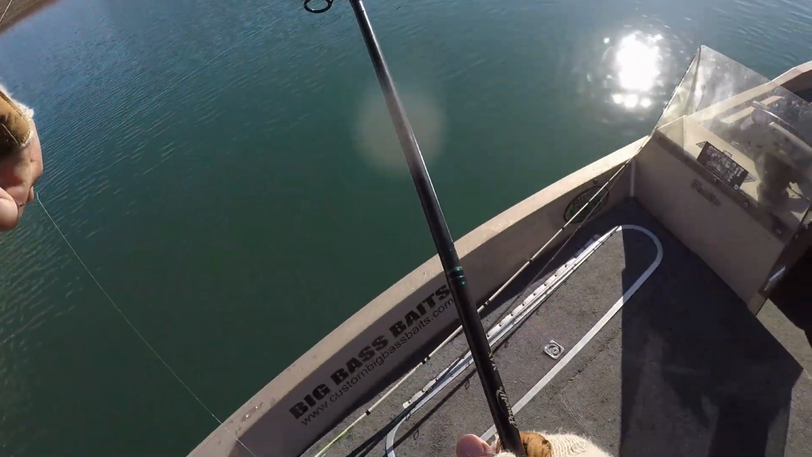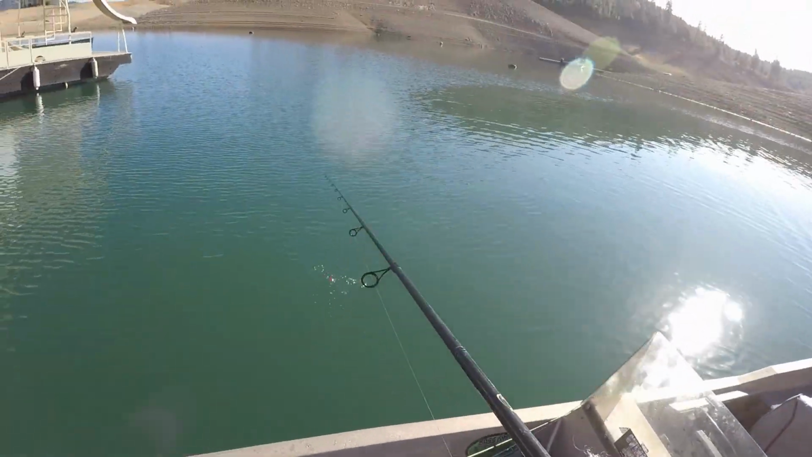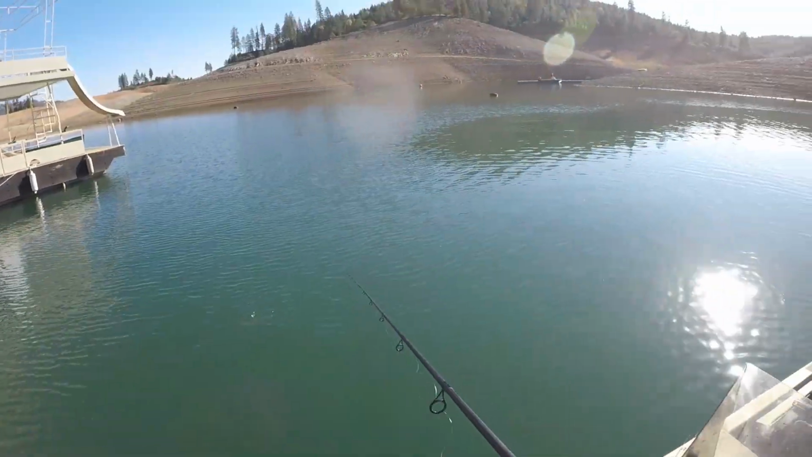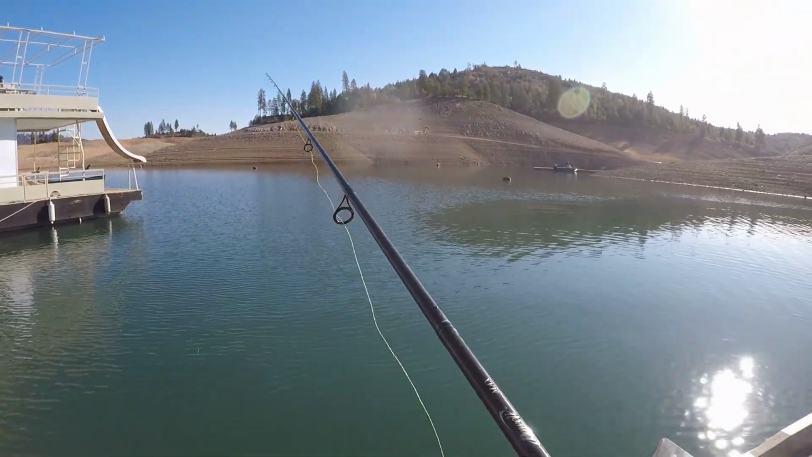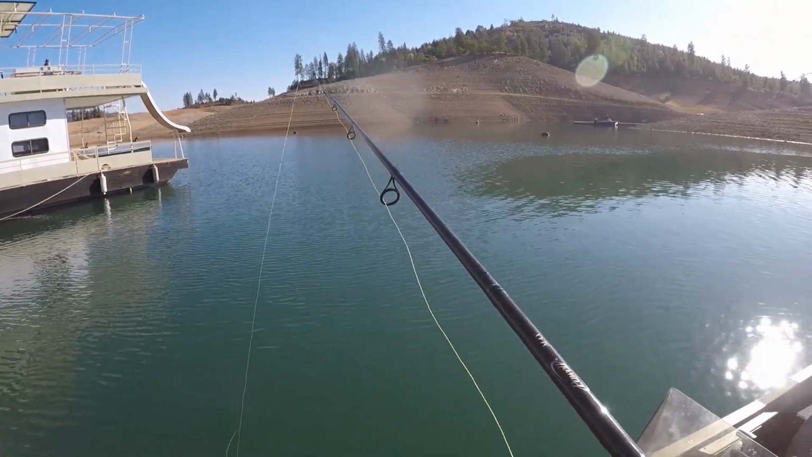I think this is what it was supposed to be like yesterday. Yeah, this is what Shasta's supposed to be like. Well, I'm glad we did this. Good call on Jones. Yeah, I knew this was going to be it. There's a ton of fish down here, Dad. We don't have to go anywhere. This is it.